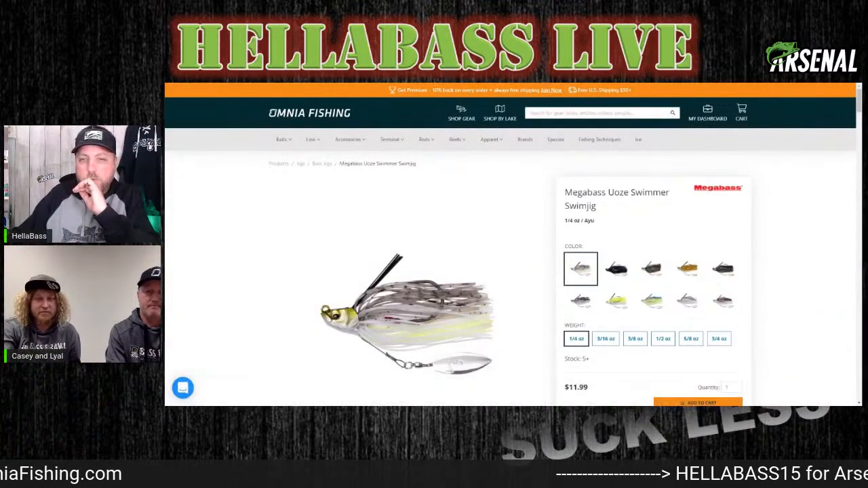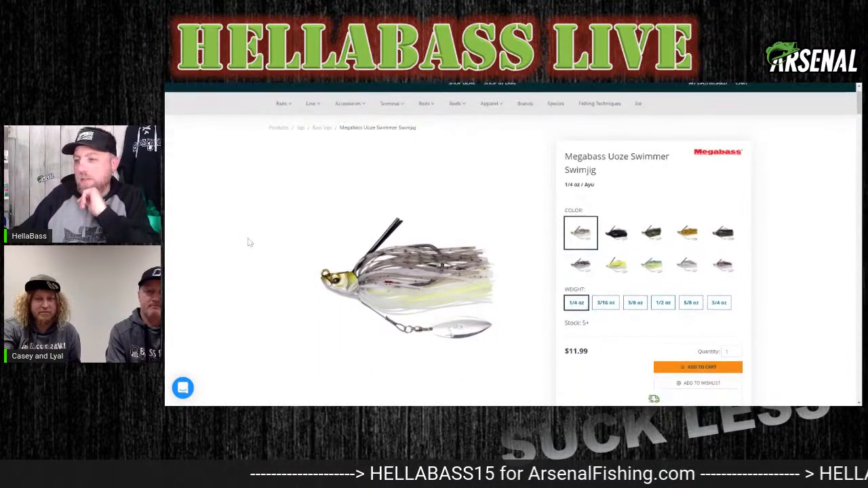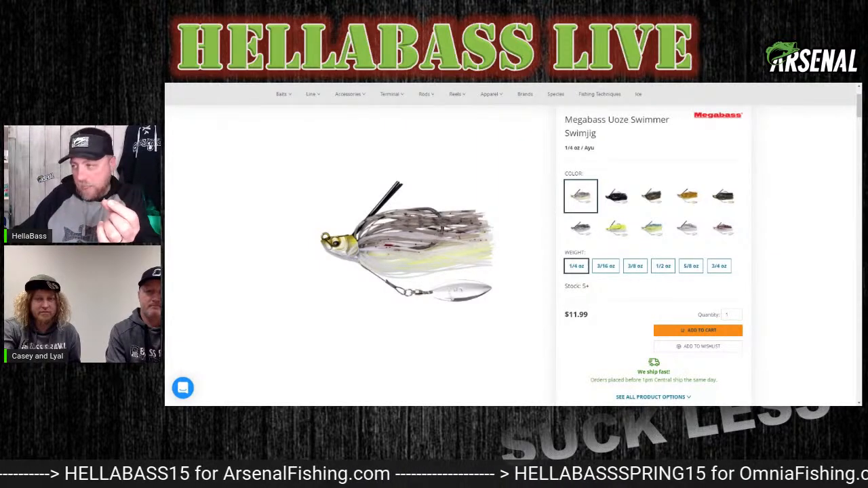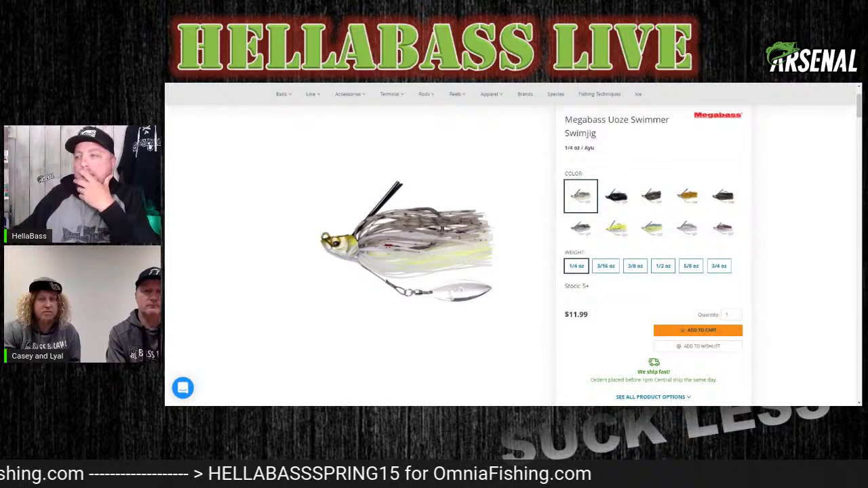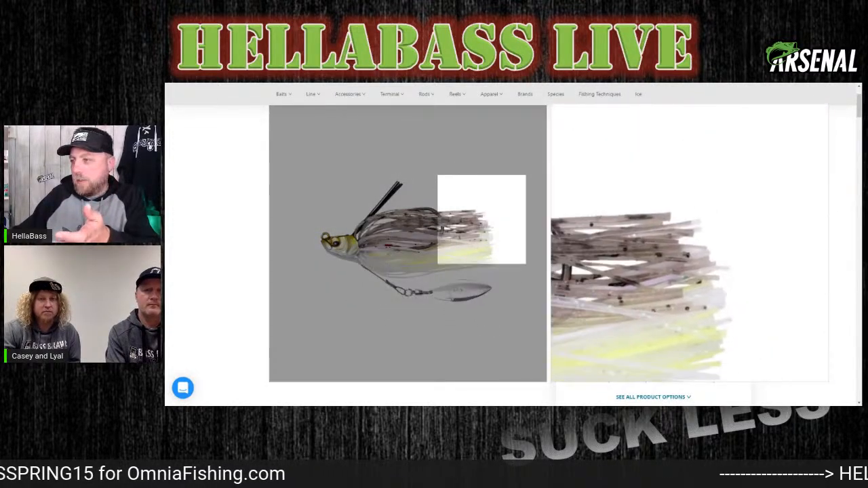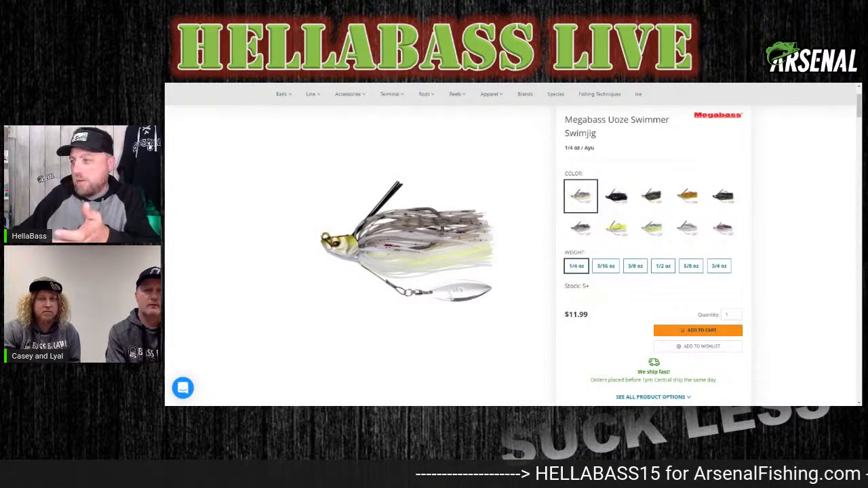Yeah. So just for those that aren't familiar with the Uwazi swimmer mega bass, they've got them in all sizes, right? They have light ones. You're talking about the 5/8 and 3/8 are kind of your go-to. But it's basically a swim jig with an underspin built into it. Anything else to touch on that's unique about it?